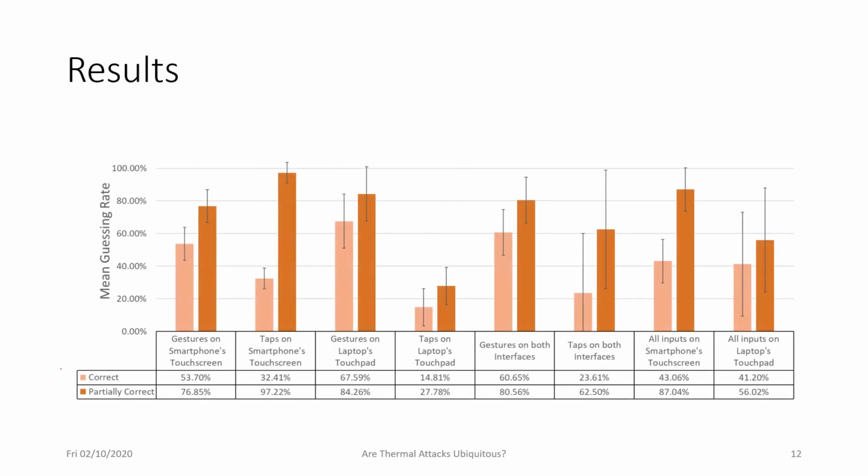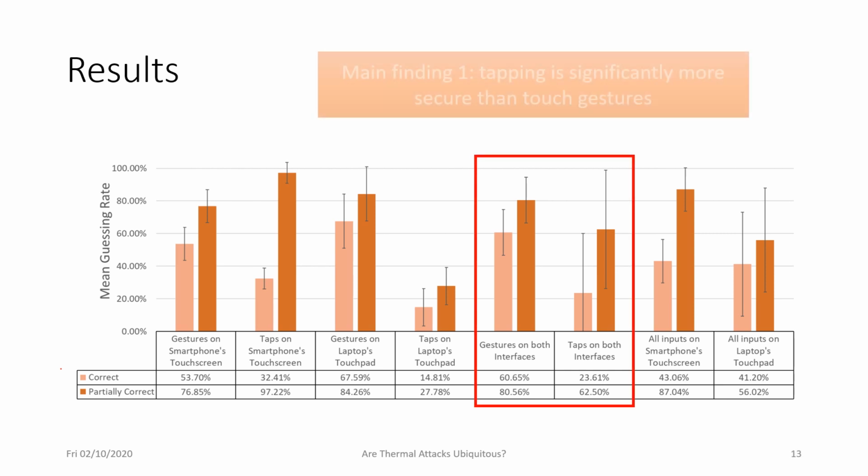So let's take a look at the results. The first main finding here is that tapping is significantly more secure than touch gestures. As you can see here in the percentages, the taps on both interfaces were less likely to be detected using thermal images compared to gestures.